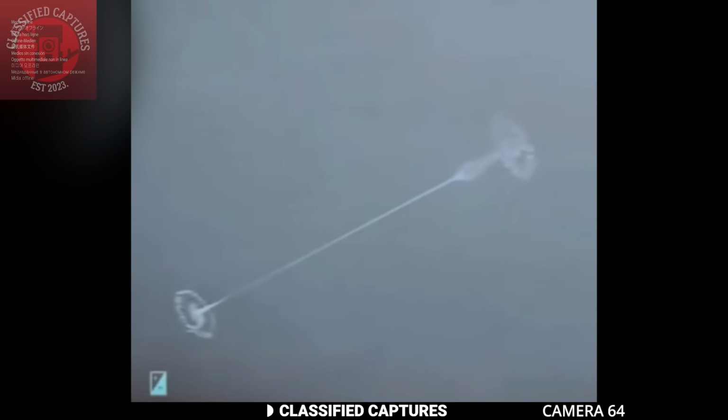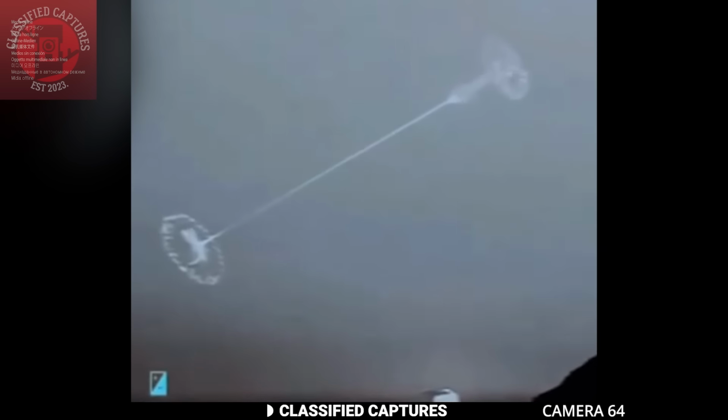I'm not sure where this footage was taken, but what's shown is pretty bizarre. It starts with something strange in the sky, like a weird line cutting through the air. And it's not just any line, it looks like some sort of portal opening up in the sky and connecting to another one across the heavens.